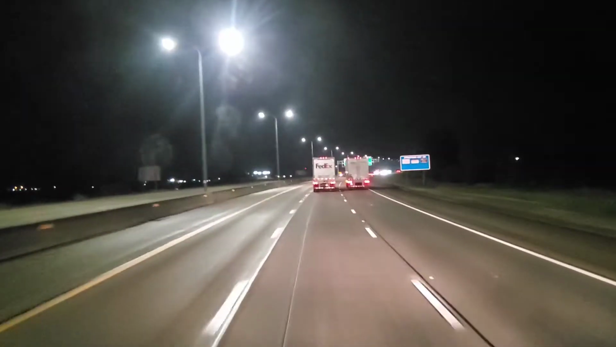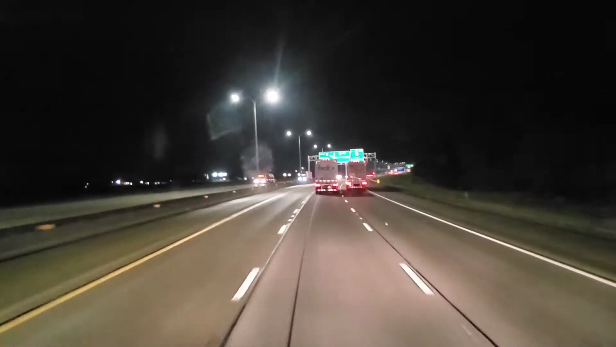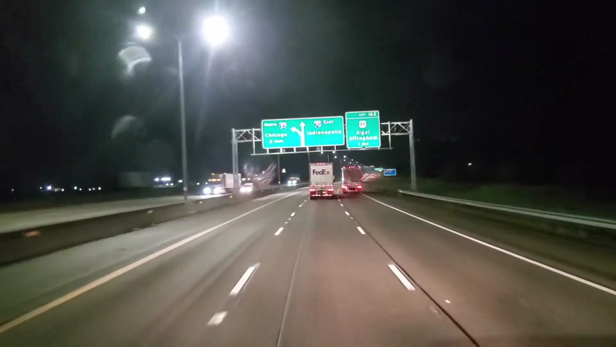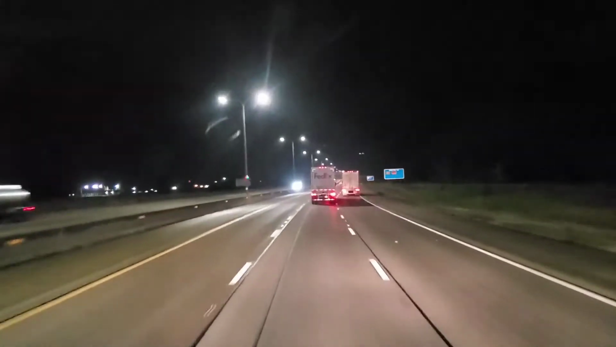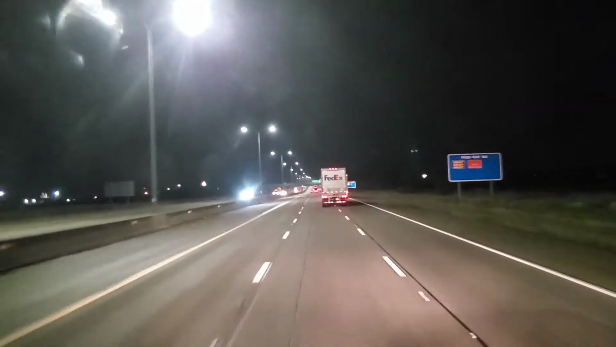And it sure is nice. It really is. I hope it stays like this. Yep, it was kind of getting a little bit exhausting going through all that mess.